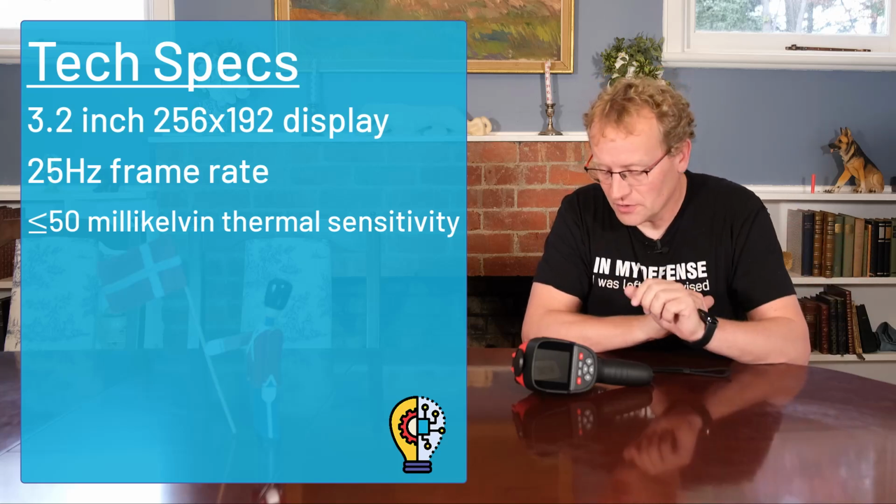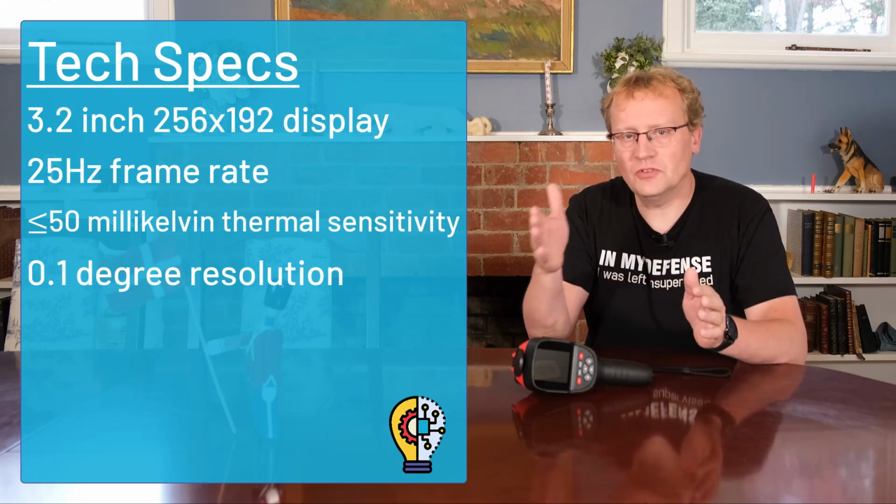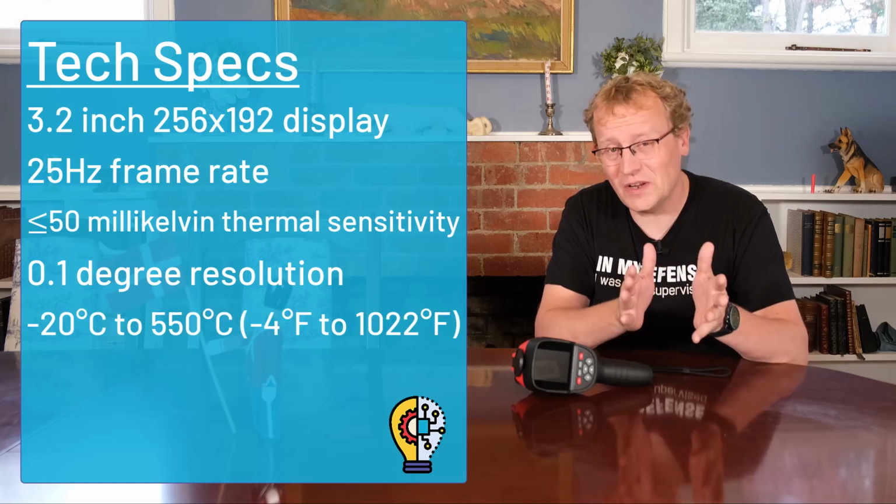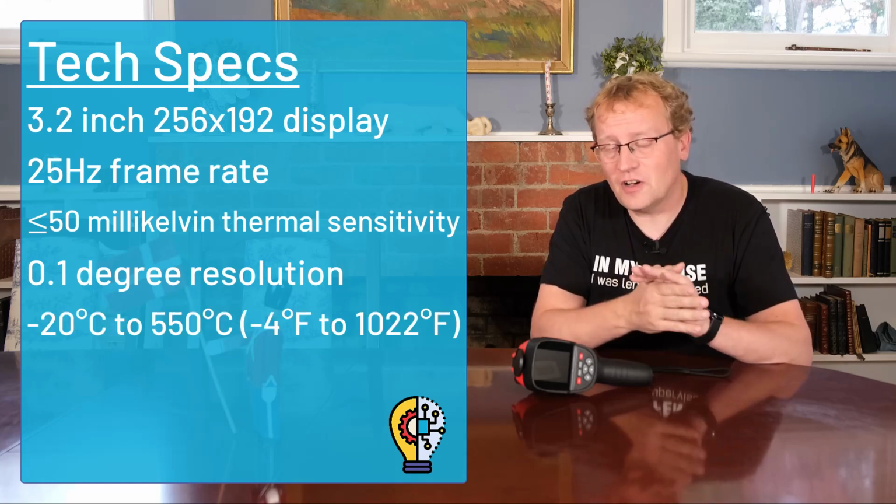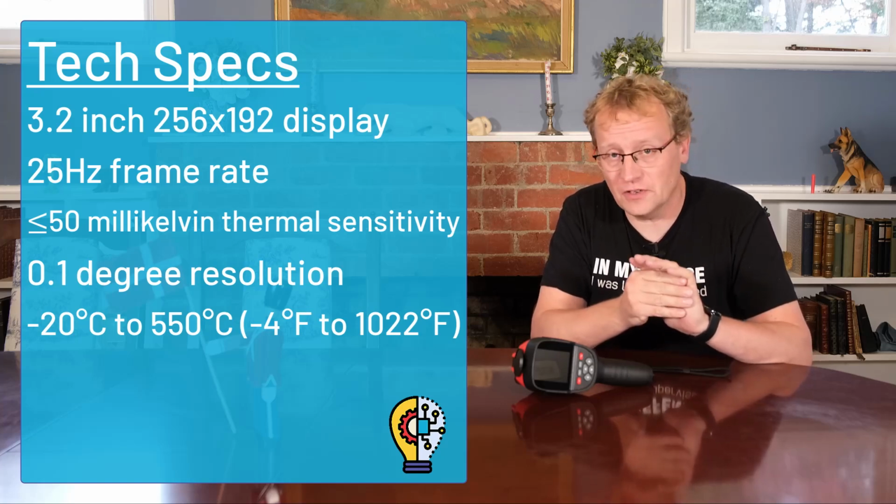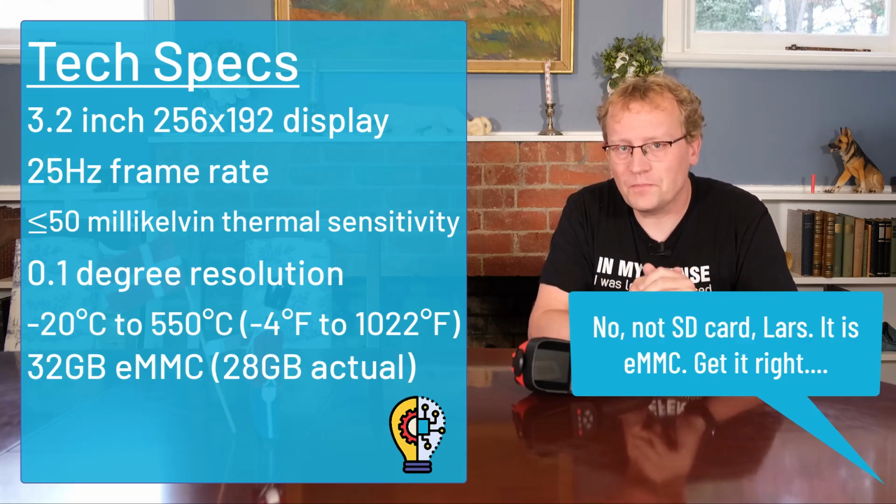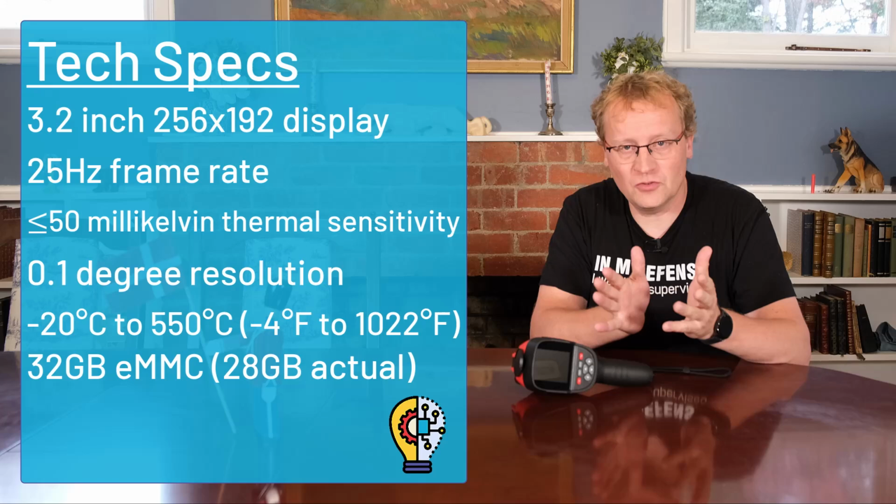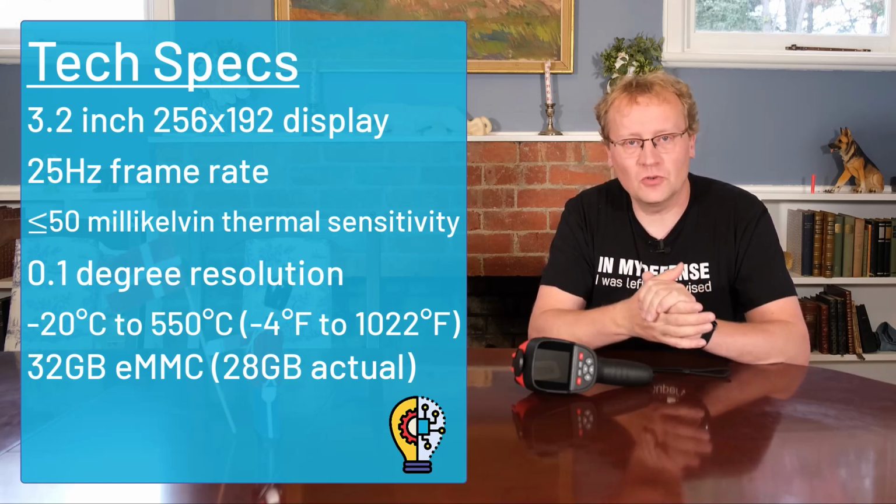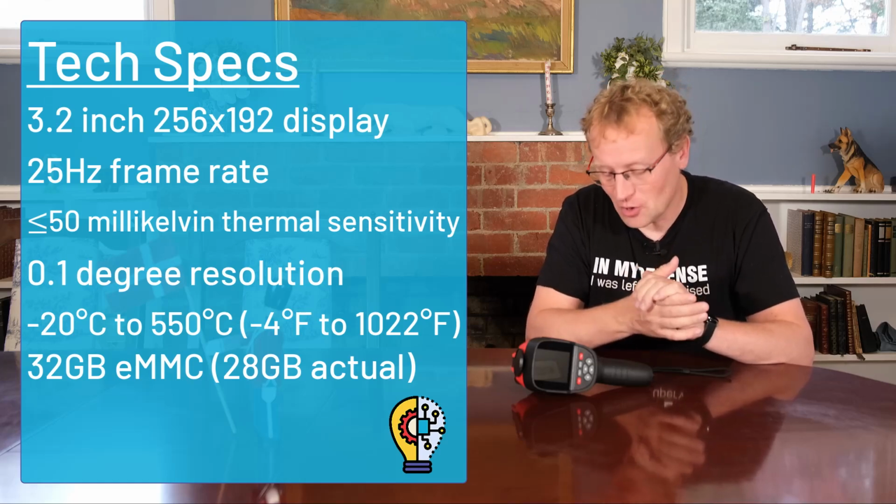So yeah, pretty good. It has 0.1 temperature resolution, so 12.2, 12.3, etc. And it runs from minus 20 degrees Celsius to 550 degrees Celsius, and in Fahrenheit that is a much different number. And then it has a 32 gigabyte SD card, or it supports up to that, and that is for, according to Kaiweets themselves, 300,000 images storage. So I think that'll do. The images are not very big, obviously.